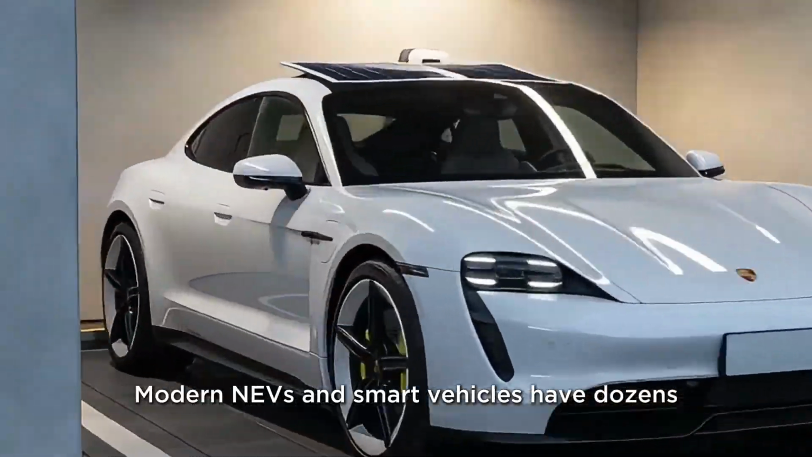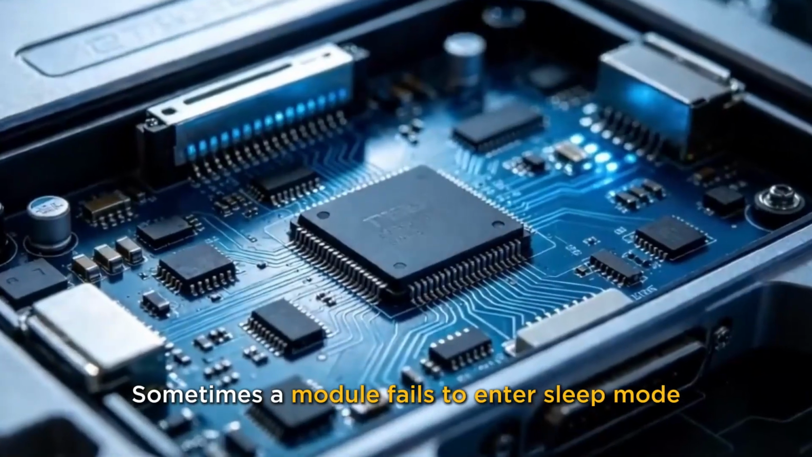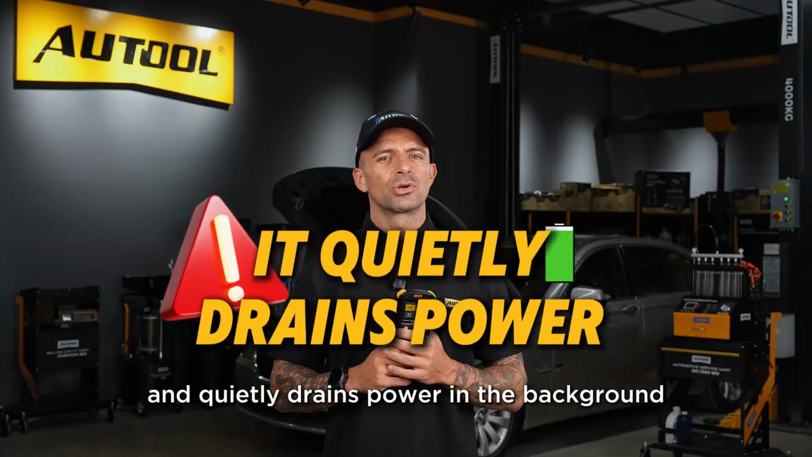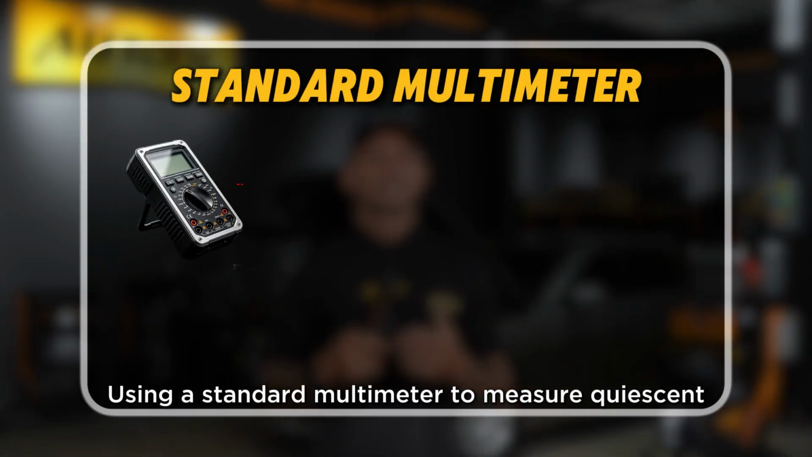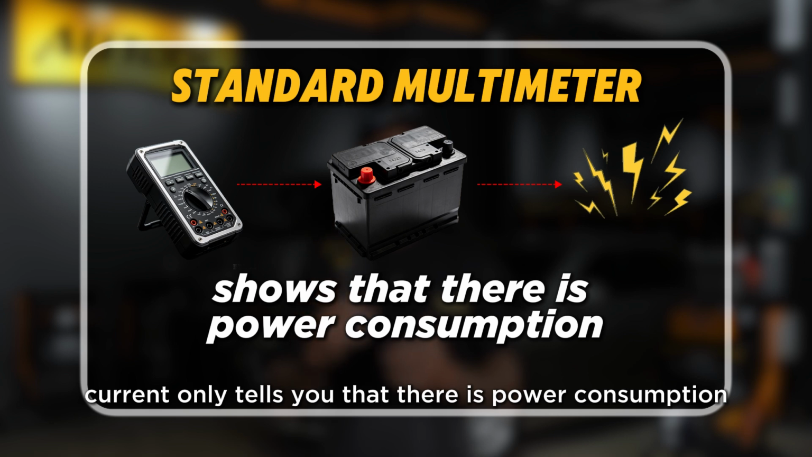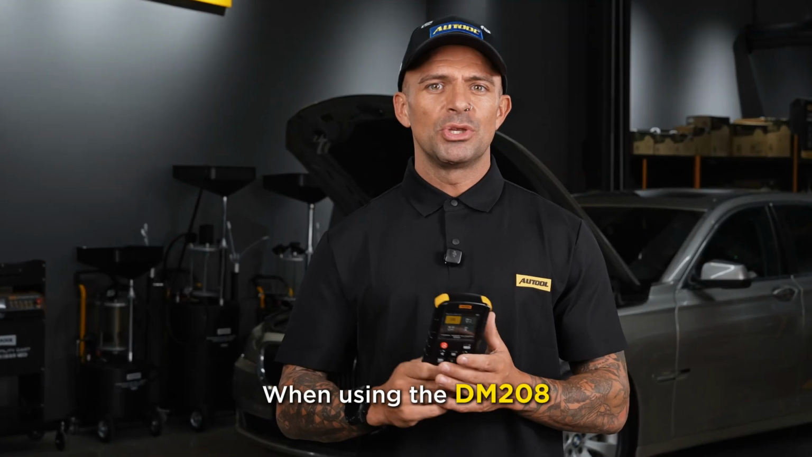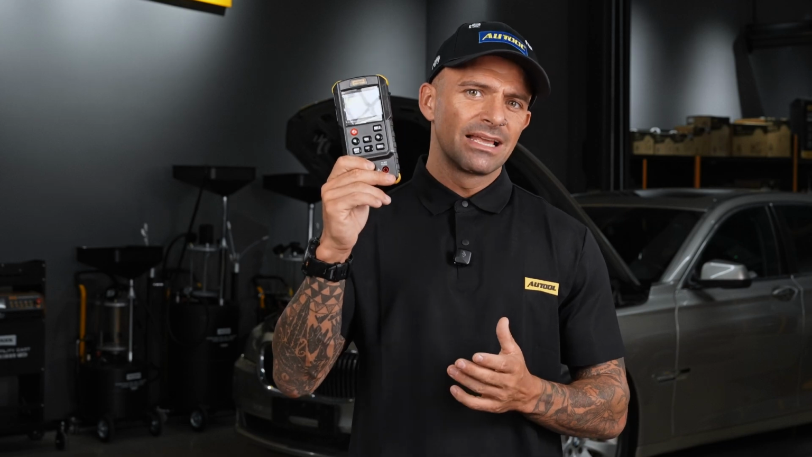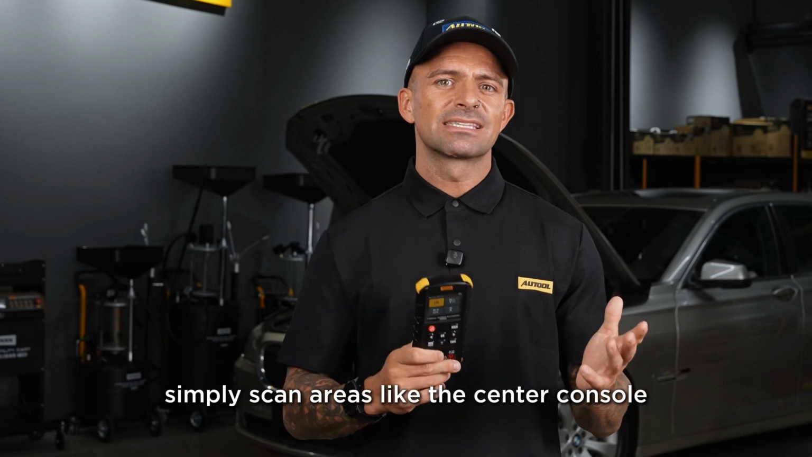Modern NEVs and smart vehicles have dozens, even hundreds of modules. Sometimes a module fails to enter sleep mode and quietly drains power in the background. Using a standard multimeter to measure quiescent current only tells you that there is power consumption, but not which module is causing it.